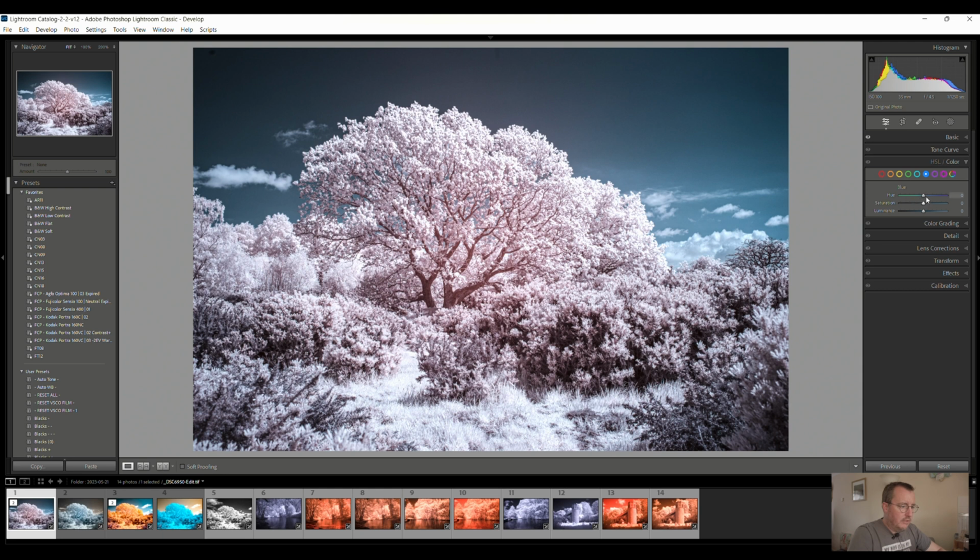So the blues we can take down if we want to, or add some saturation to if we want to. Bring the sky up a little bit. If we want the foliage to be white rather than that sort of pinkish colour, we can just crank down the saturation on the colours which are affecting it.